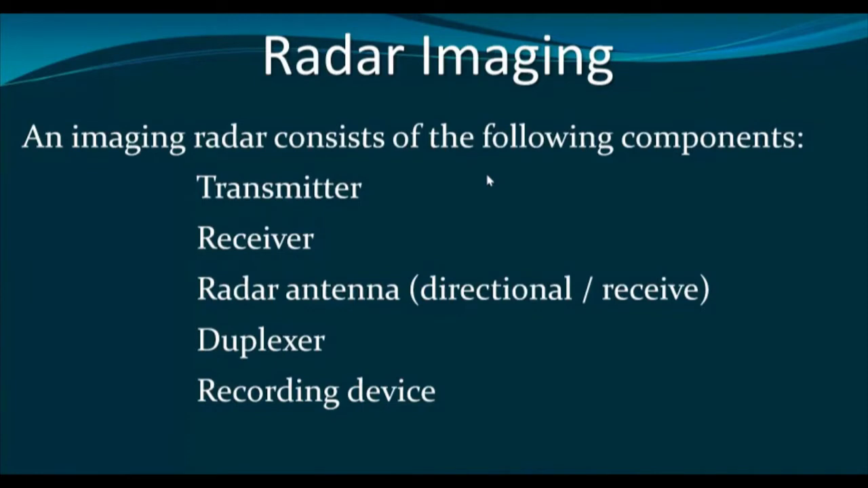Actually, the duplexer is the device that helps us use a single antenna for throwing the energy as well as receiving it. When we are throwing the energy, the duplexer will coordinate everything, and it will also coordinate when the energy is being received by the antenna.